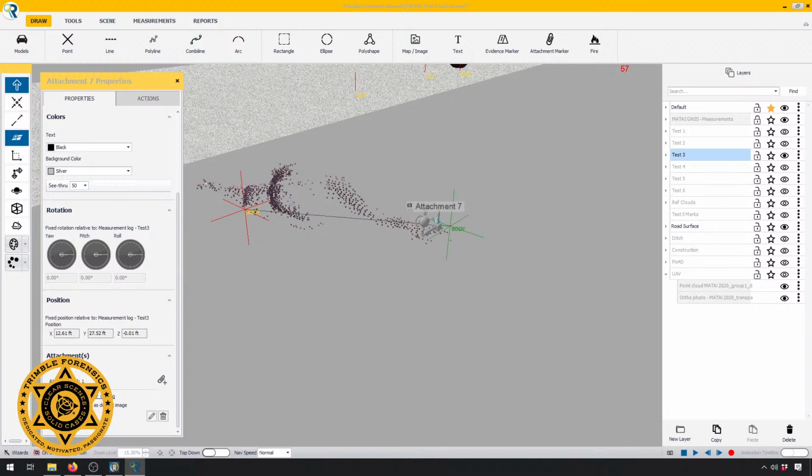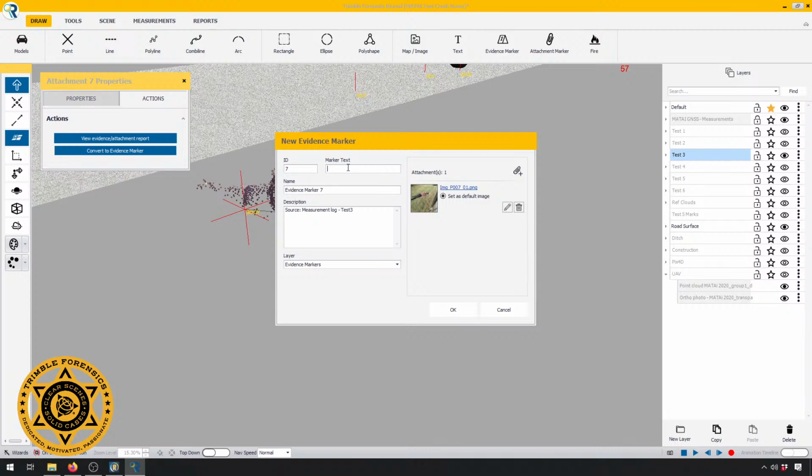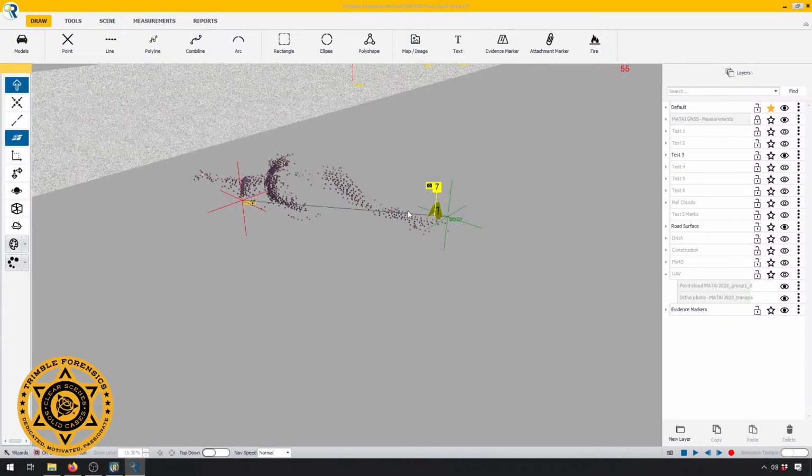From here, we can just convert this real quick. We'll convert it to an evidence marker. Say this is where the body came to rest. I'll put it in my evidence marker layer and hit OK.